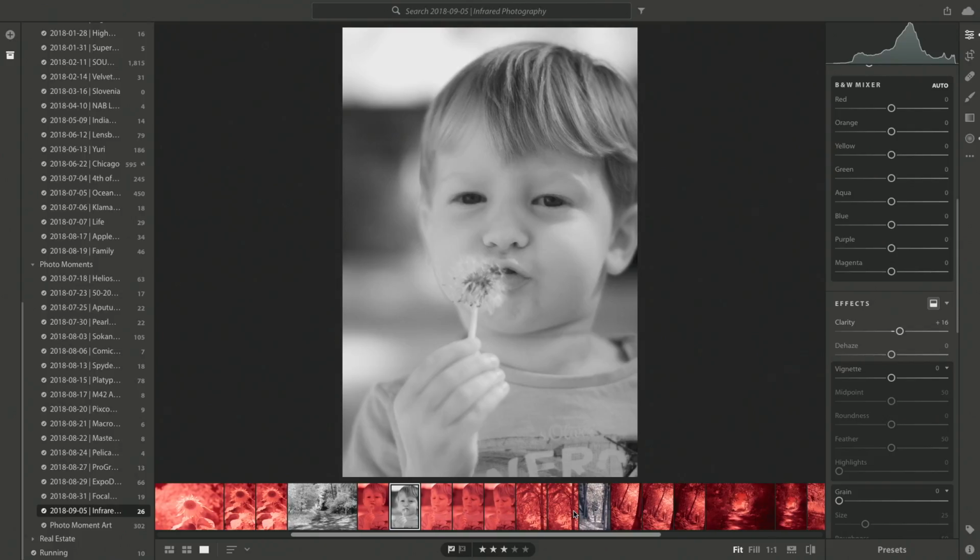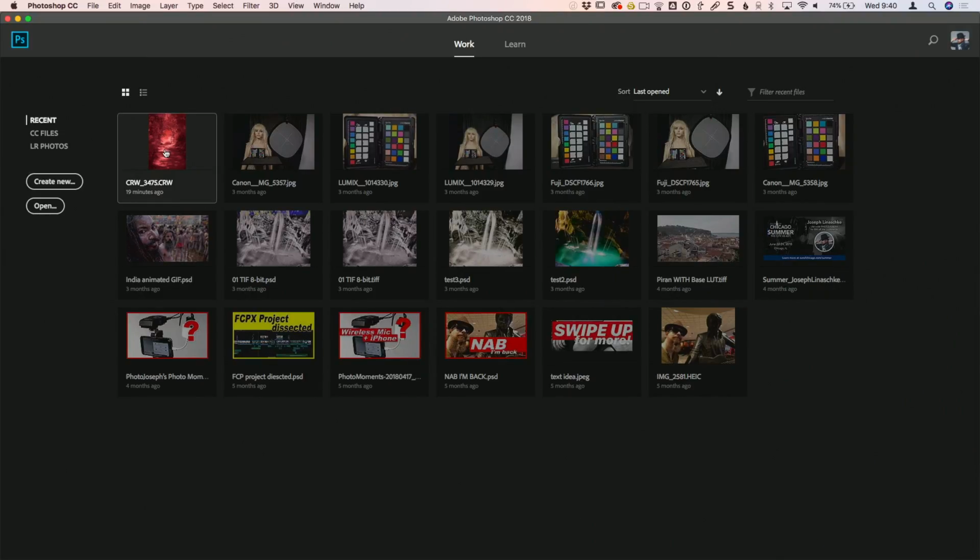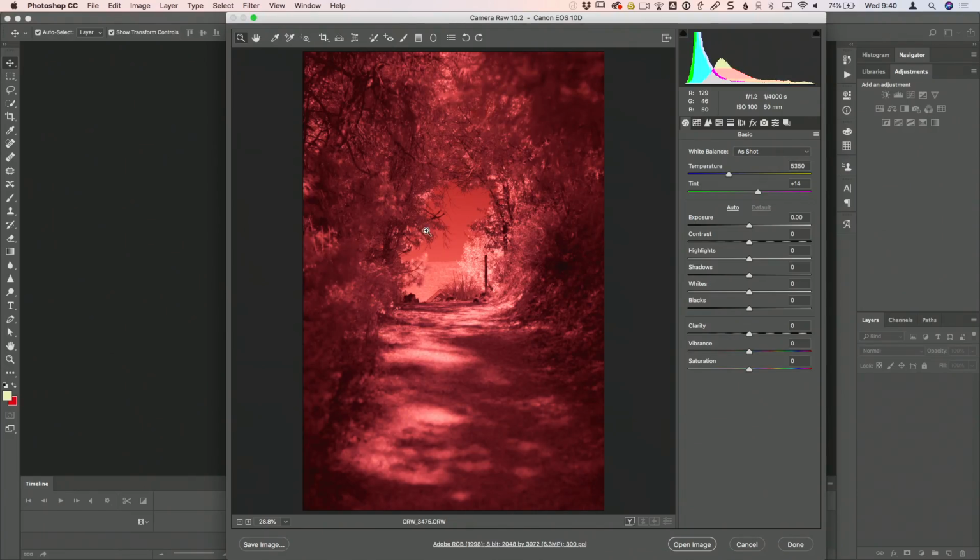So let's do something a bit different. Let me go into Photoshop and open up, here it is, a file that actually has some sky in it. And so we're going to do in here the red and blue channel swap so you can see what effect that has.